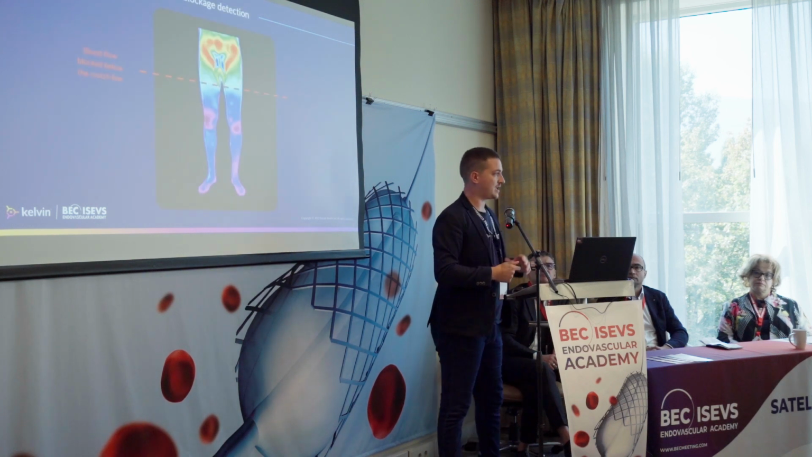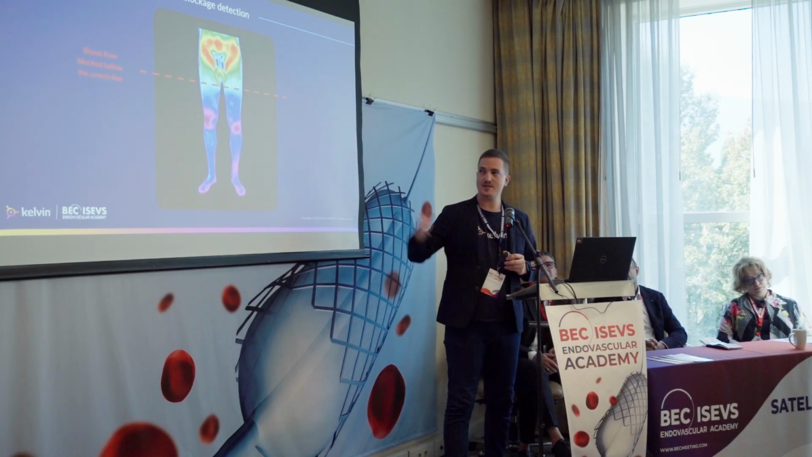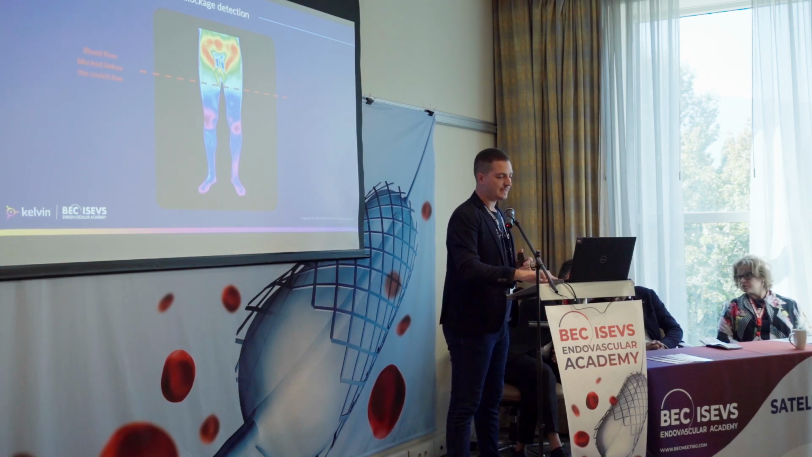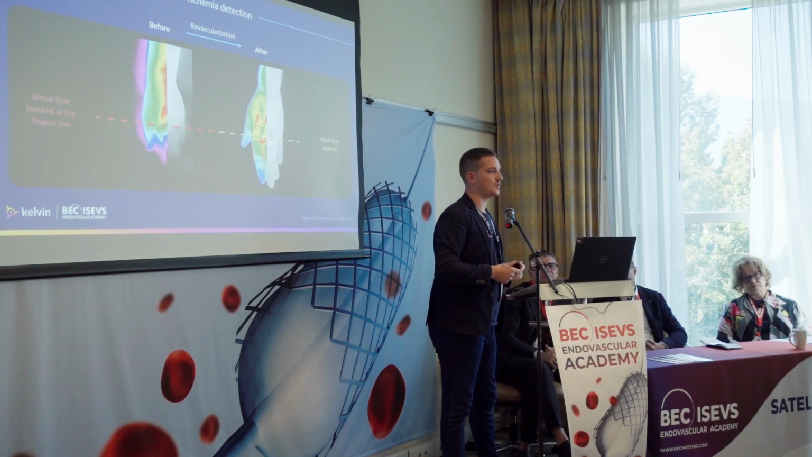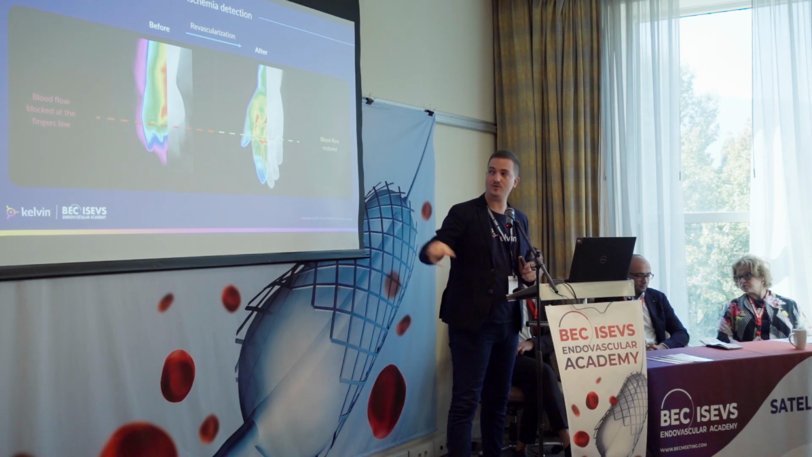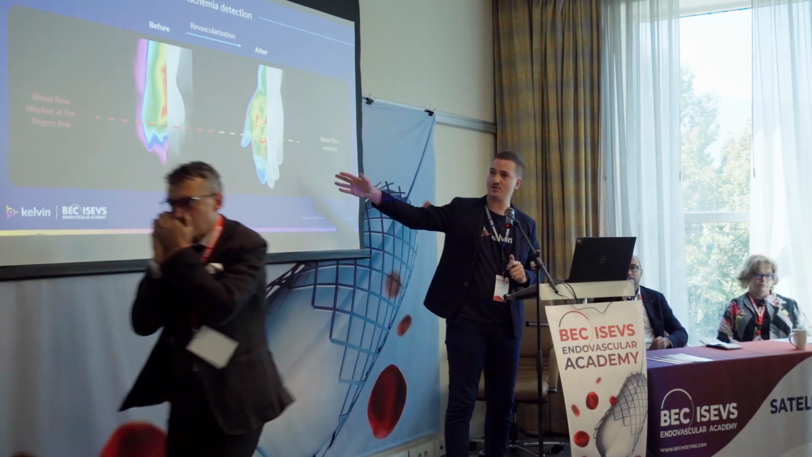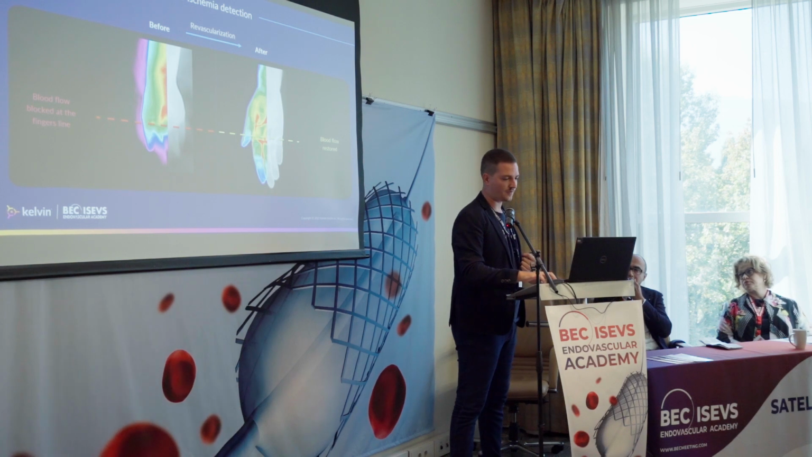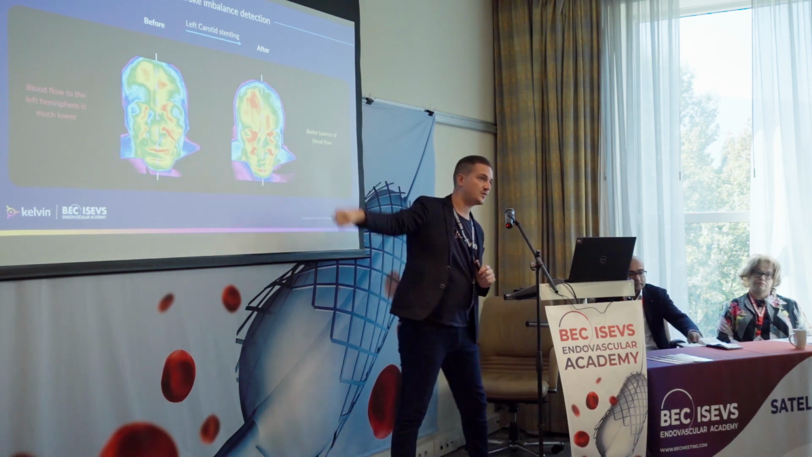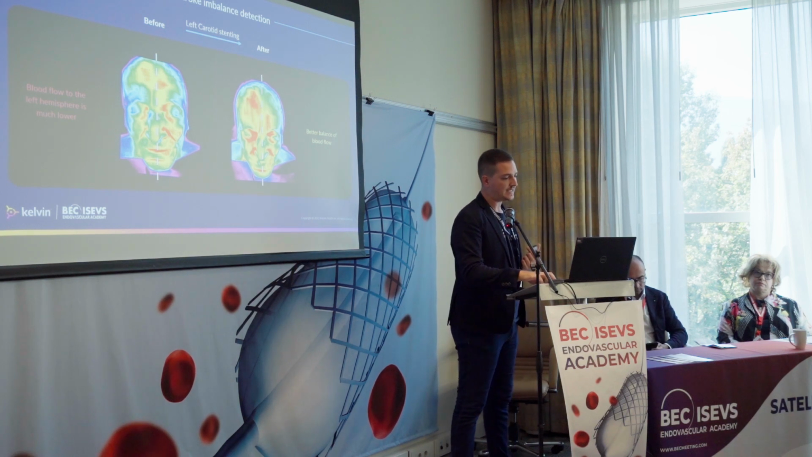Some examples, but Dr. Stankov will cover them in much greater medical detail. Currently you can see that there's an aorta blockage here for this patient, and it's directly correlated with the thermal image. Ischemia on the fingers is also quite easily visible. That's a hand with ischemia, and you can see how the fingers are out of the range of the thermal palette. After vascularization, everything has normalized in the fingers. Pre-stroke imbalance detection: you can see the differences, the cold spot on the left side, and after the stenting, how everything went back to normal.